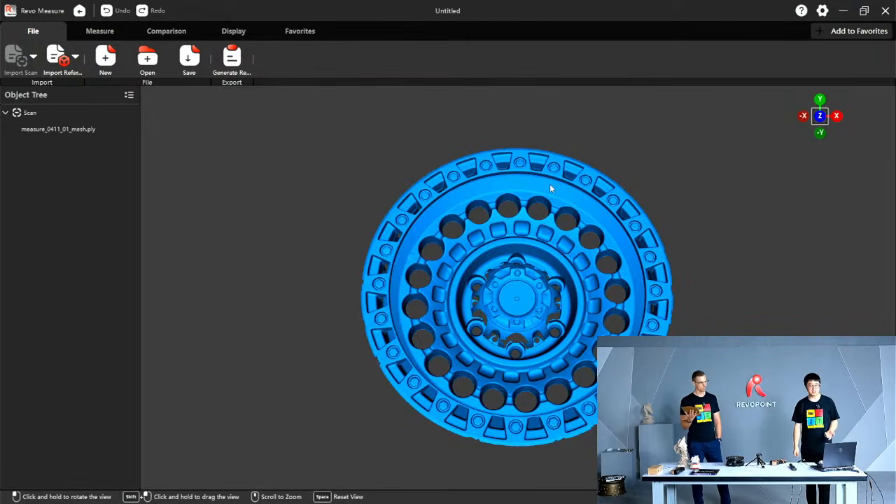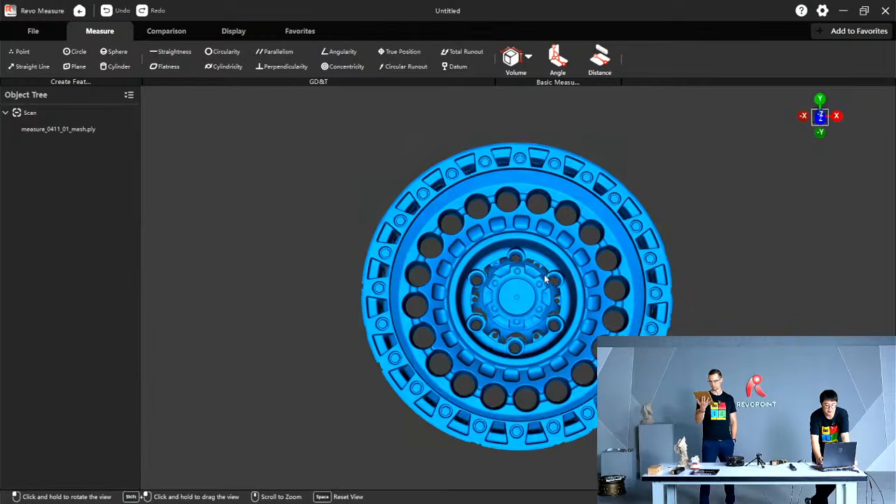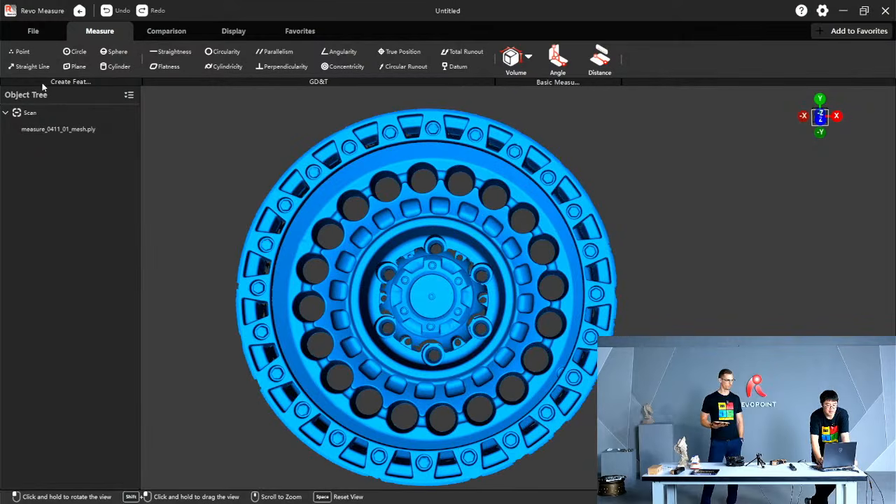By the way, that's the Revo Measure. And here you can export reference. You can export a CAD or another meshed model for your GD&T. And here is how you create different features: point, lines, circle, sphere.